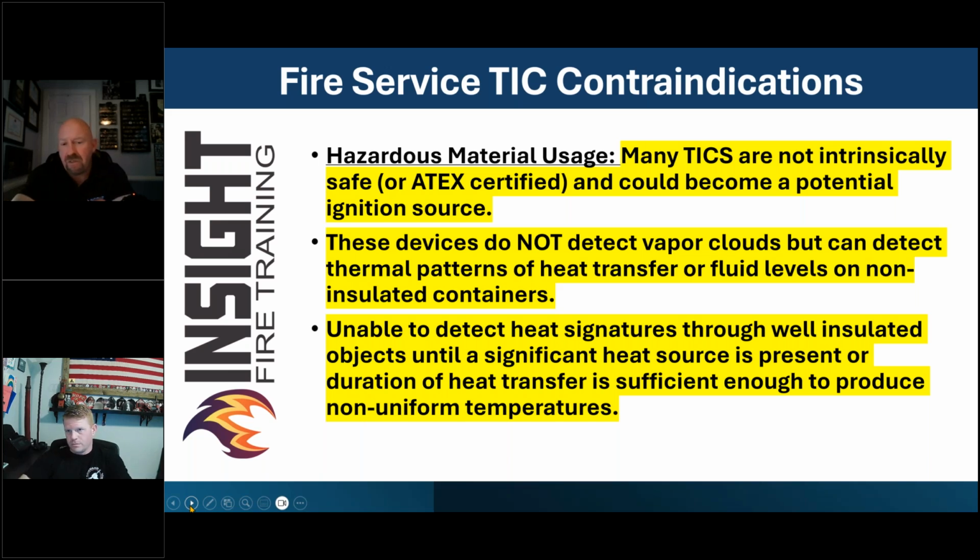Well, that's another thing: these vapor clouds that come off, as you talked about, we're not going to be able to detect with a camera, but they are extremely flammable and, in many cases, explosive. All fire service tools are required to be non-incendive, but they're not ATEX certified or explosion proof. That's another issue: we're walking up with our smartwatch on and our iPhone in our pocket, not thinking twice about it. That vapor cloud is extremely dangerous and could also cause an ignition. So we don't need to do that.